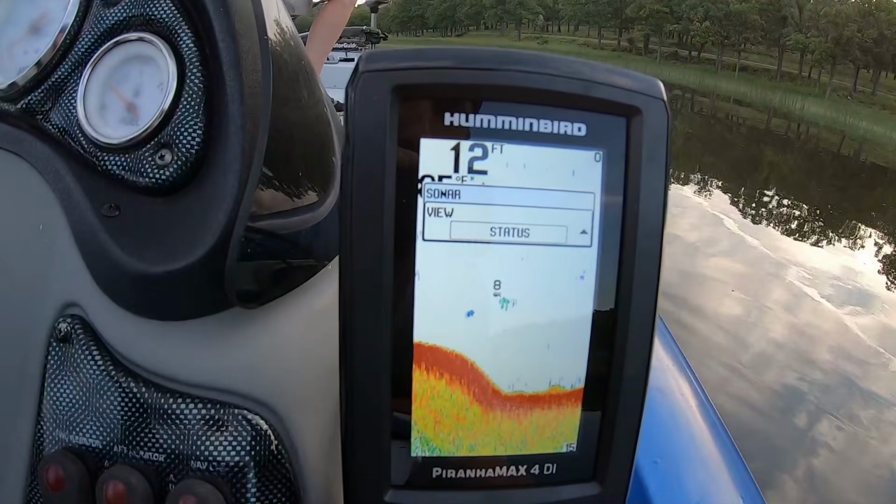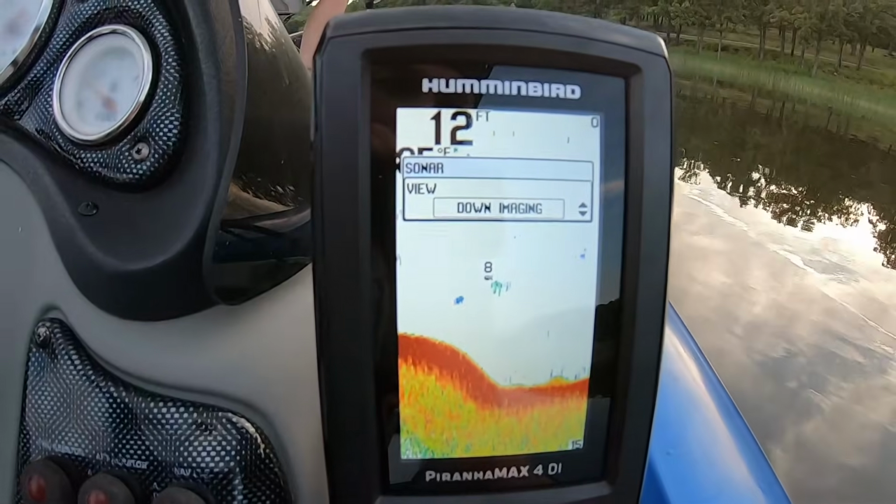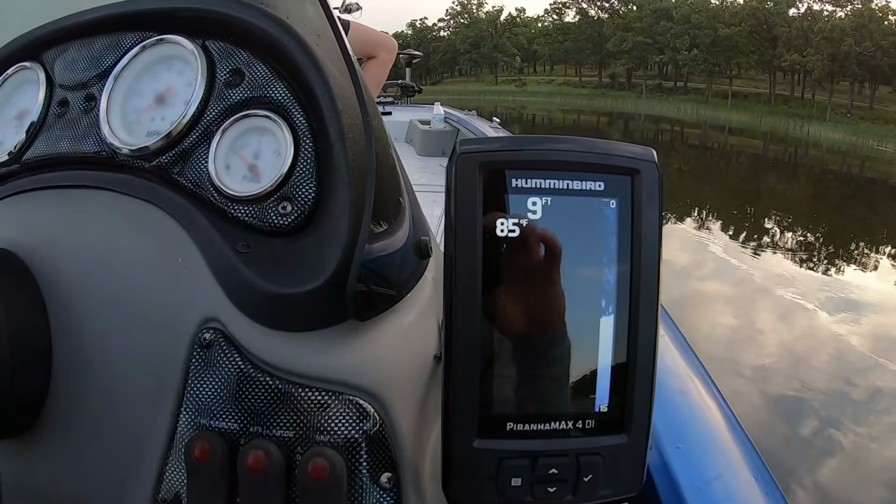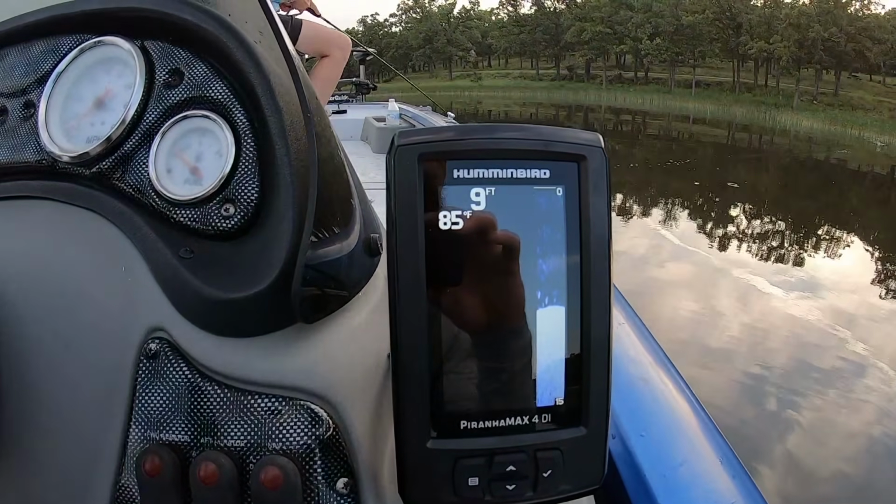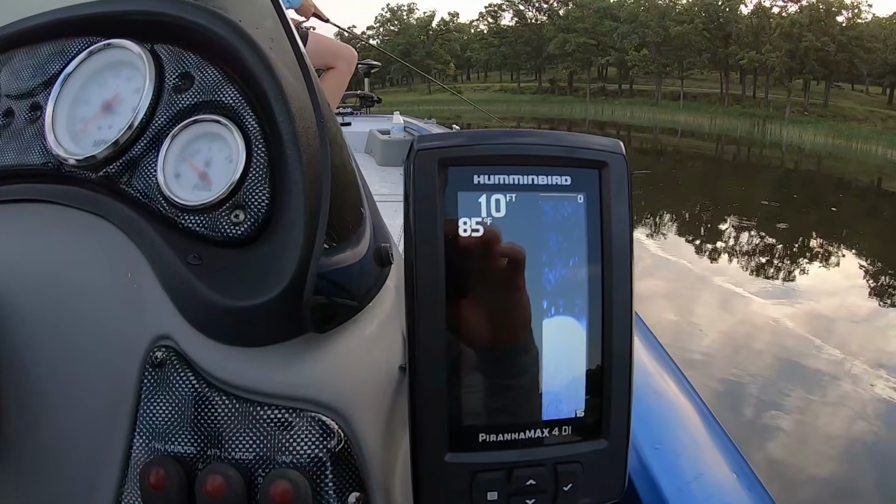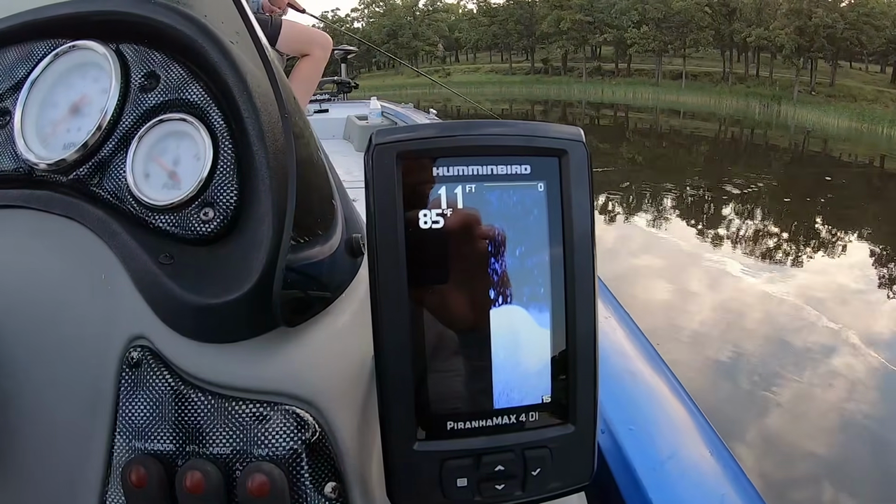The few things that I did notice that I was kind of bummed about: when I was driving at high speeds, around 31 to 35 miles an hour, and probably faster, my boat can only go 35 miles an hour, the sonar got choppy. It couldn't keep up with the speed of the boat.